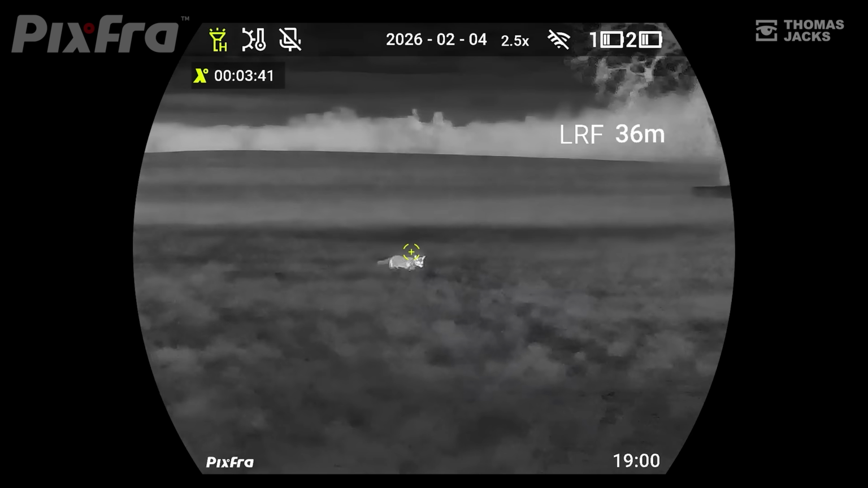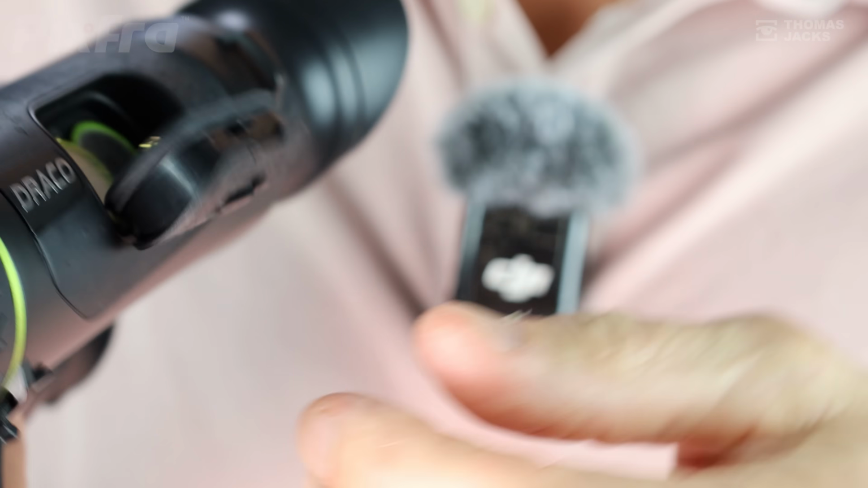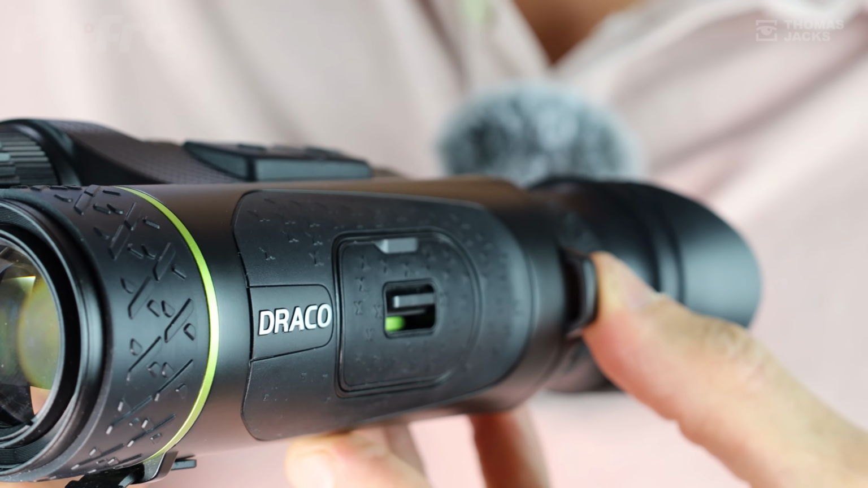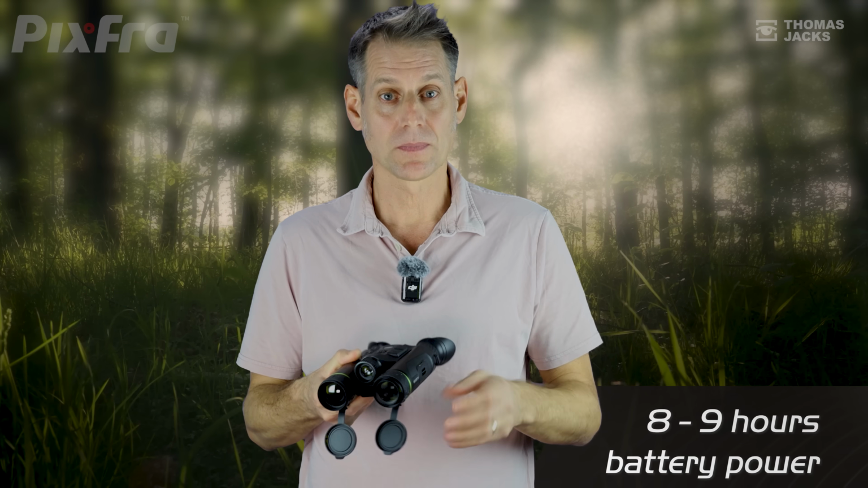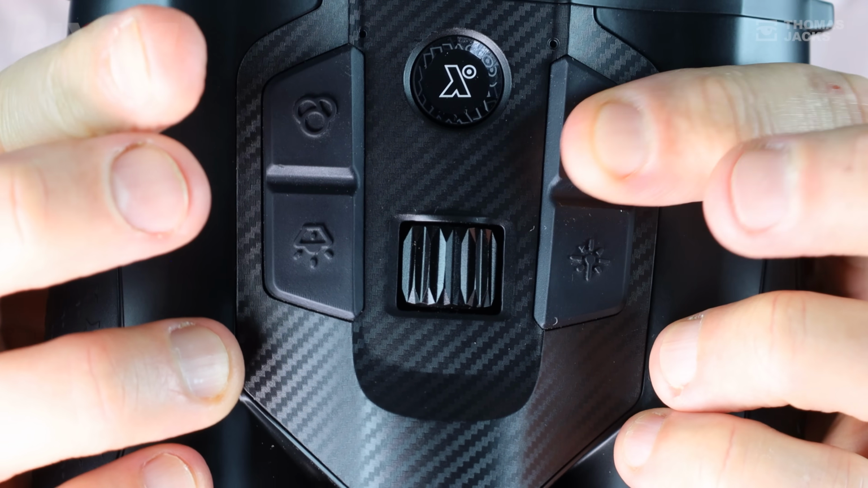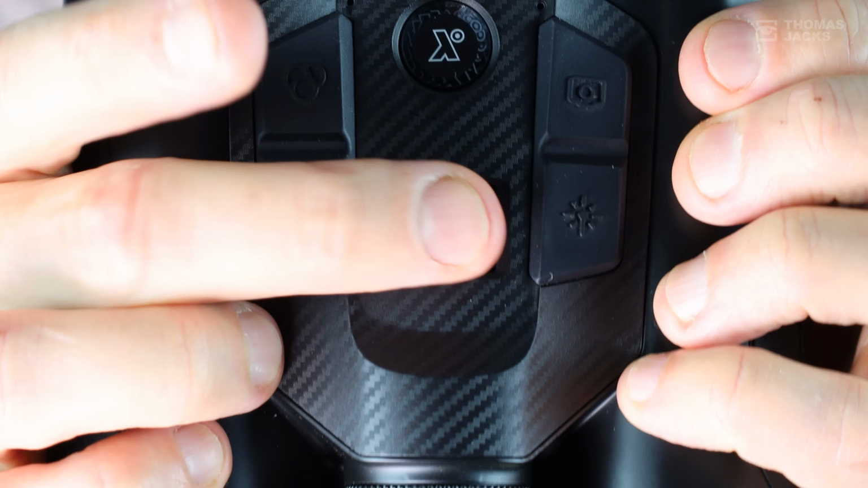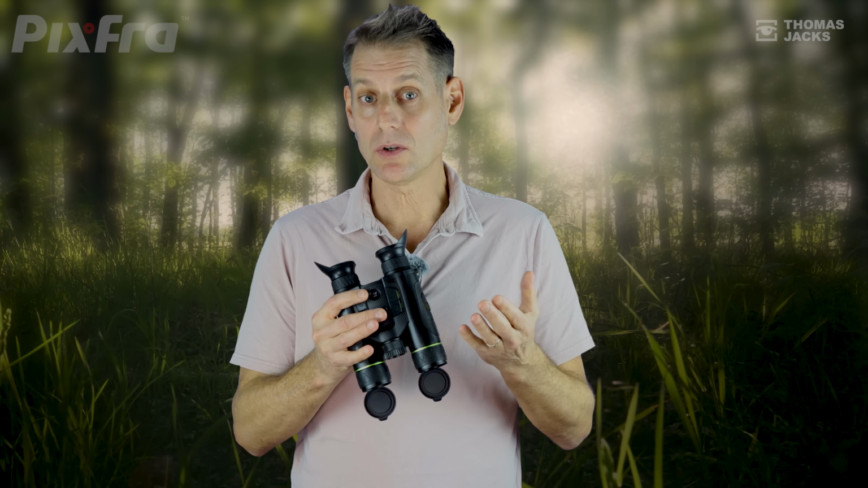The Draco is powered by 2 18650 batteries in here that are easy to swap out and will keep you going for 8 to 9 hours. The controls, well, they feel great and they are silent. Pixfra have really considered both comfort and simplicity in how you control everything.